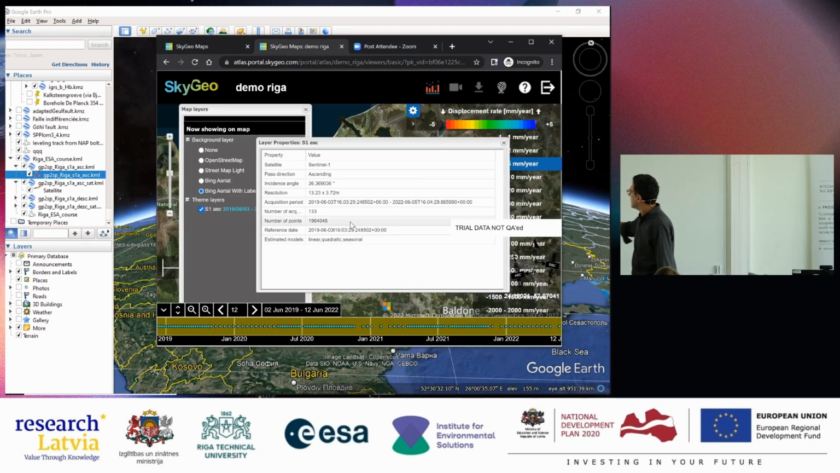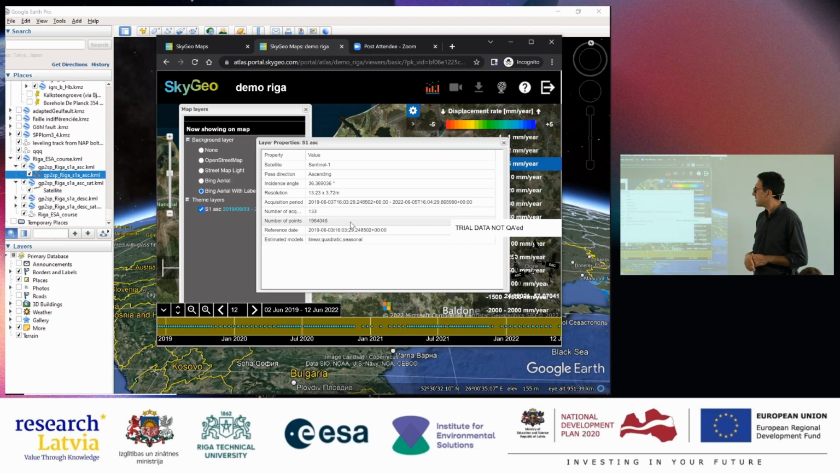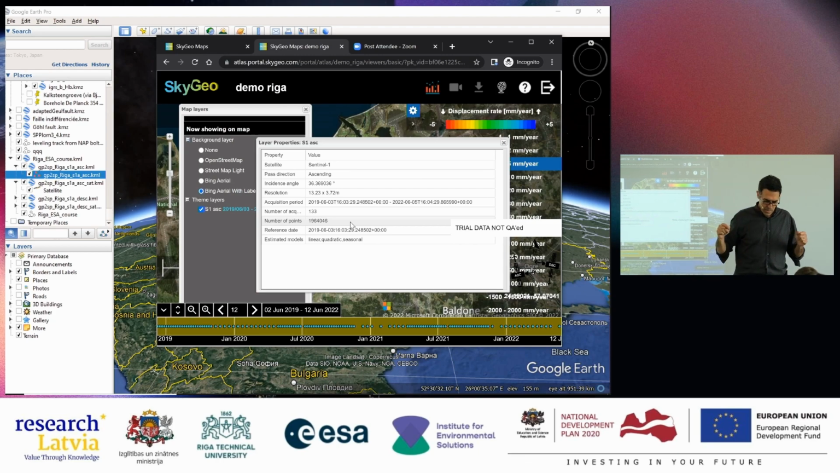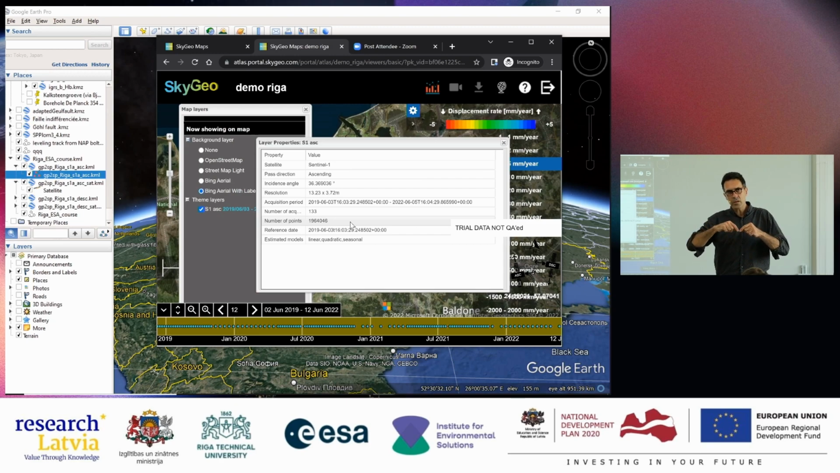What else? The resolution. This is the resolution of the sensor. I got some questions from some of you here. So 13 meters by 3.7 meters. This is actually range resolution. This is the range direction, and this is the azimuth direction. The basic message is that the pixels that we get on the ground are not squares. They are rectangles, like this classroom is a rectangle.